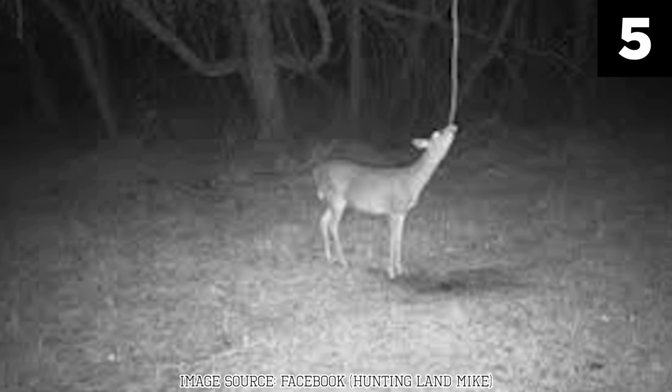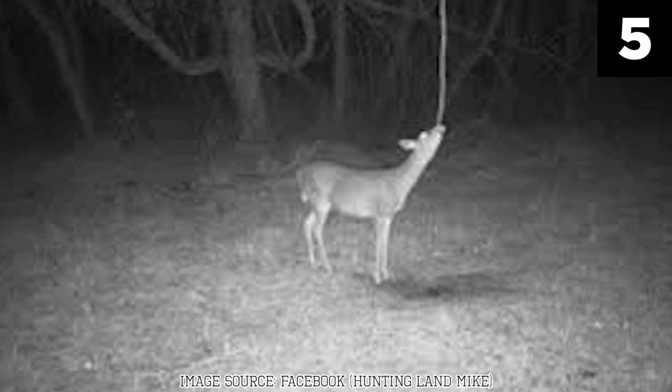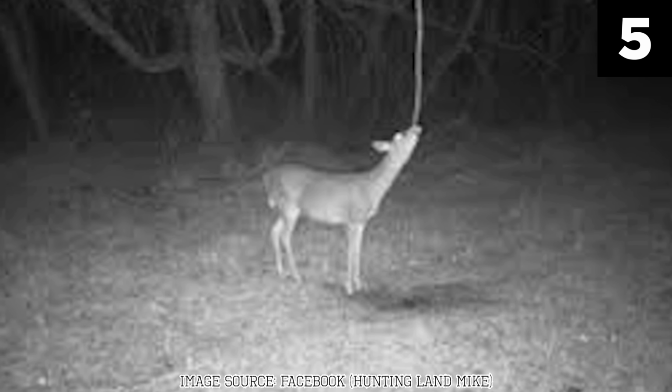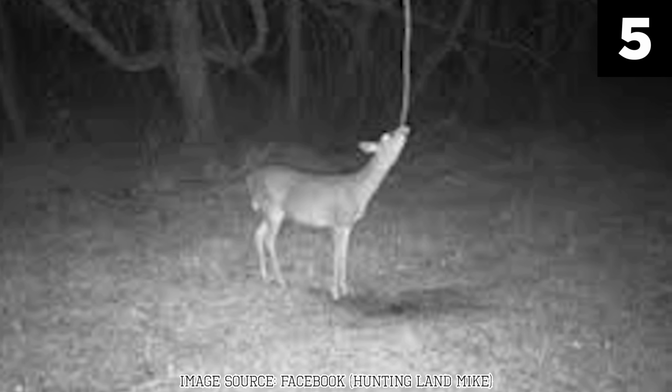The eerie snapshot depicts the deer in mid-sprint, its eyes wide with terror, while a shadowy, monstrous figure looms behind, seemingly hot on its trail. The chilling visual evokes images of the supernatural, reminiscent of the mythical Jersey Devil, a creature that has been part of American folklore for centuries.